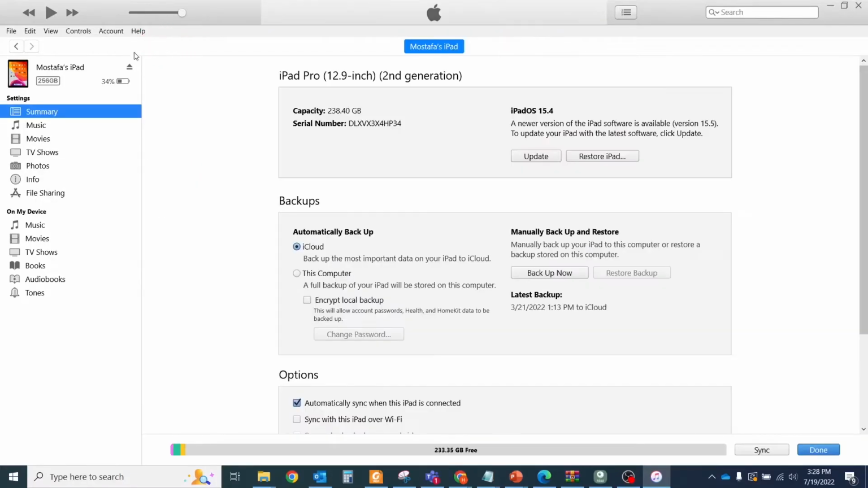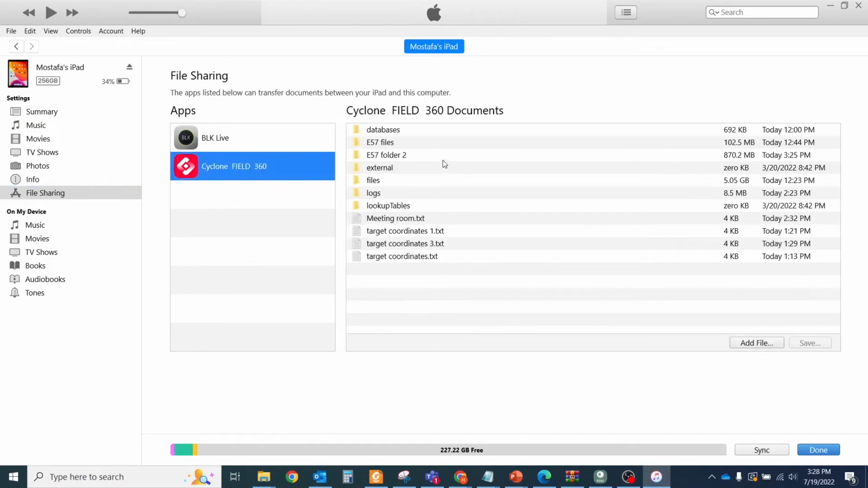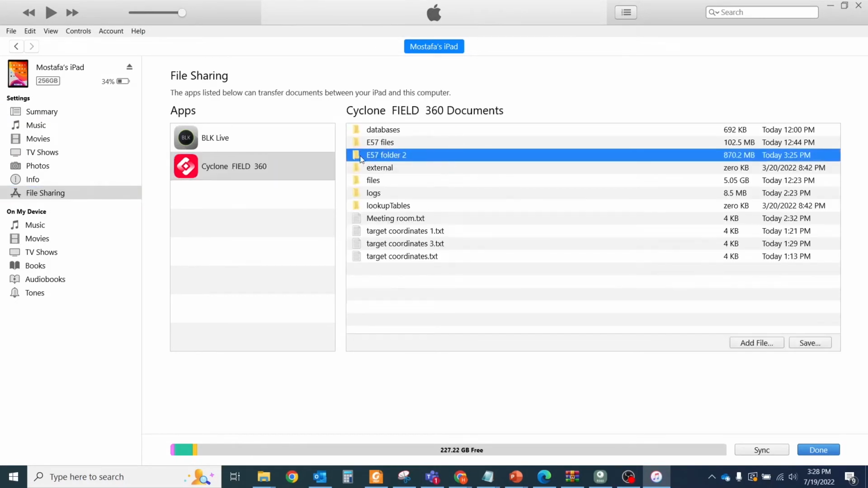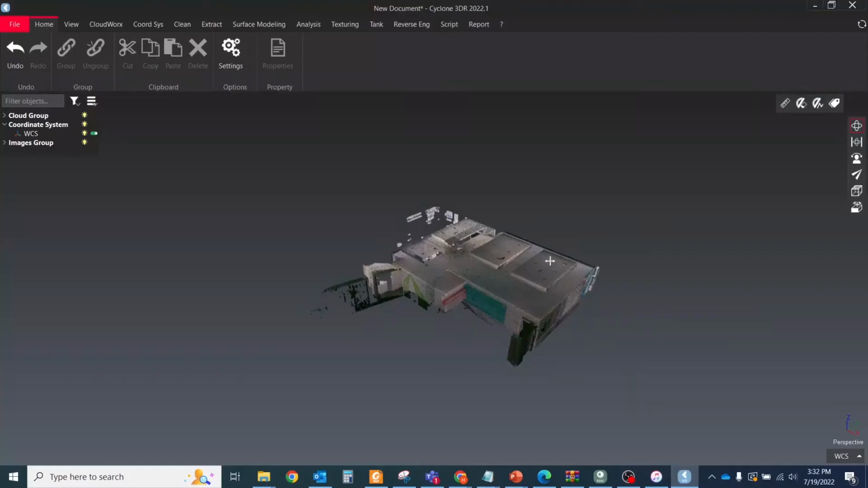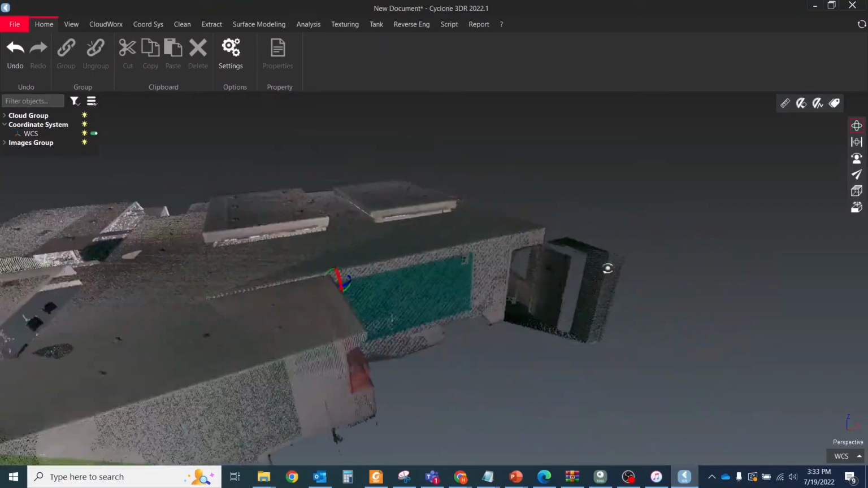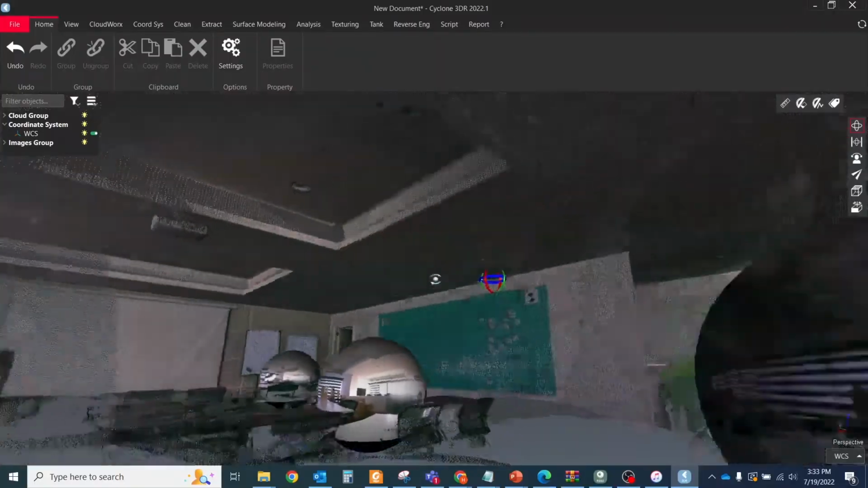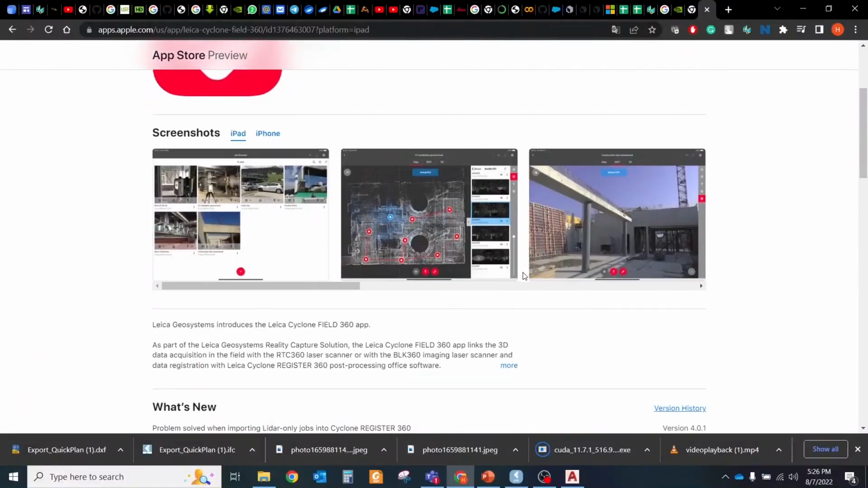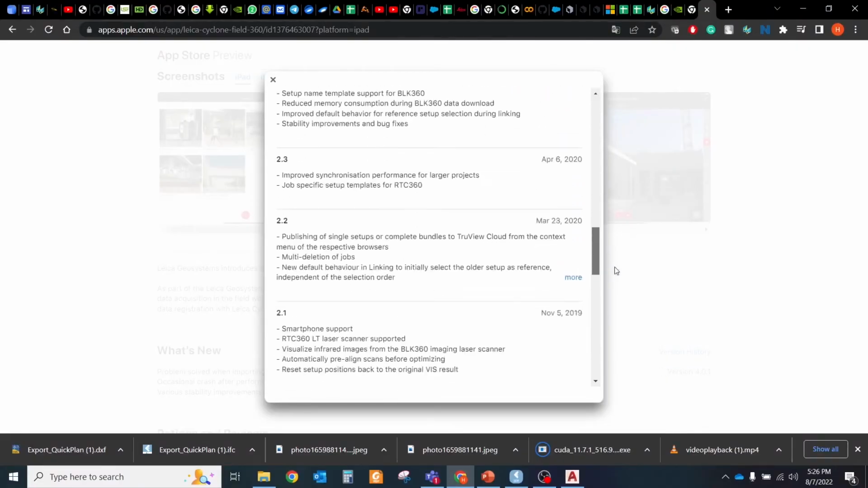Connect the tablet to the computer and open iTunes. If you work with Apple iPads, click on the icon of your device and select the file sharing menu. Choose your folder with the E57 data and click the Save button. After downloading is completed, just bring the data directly to Cyclone 3DR and you will see the cleaned, registered point cloud with panoramic images. The full list of improvements you could find on the download page from the App Store or Google Play markets.